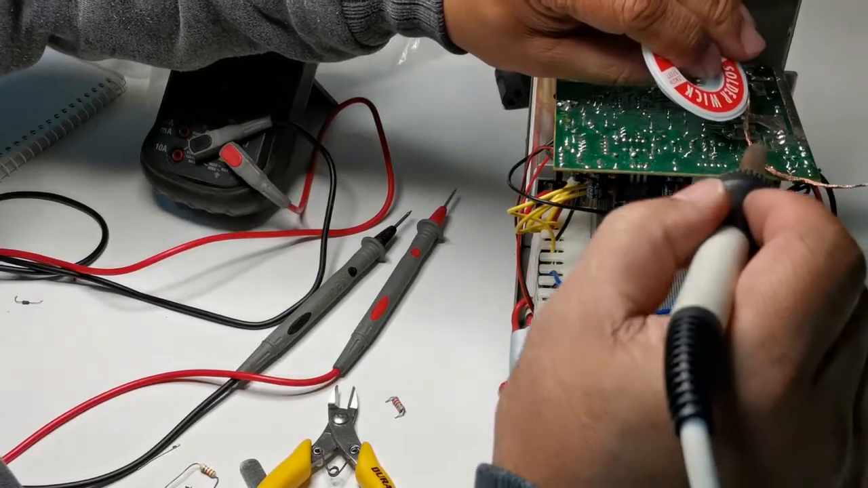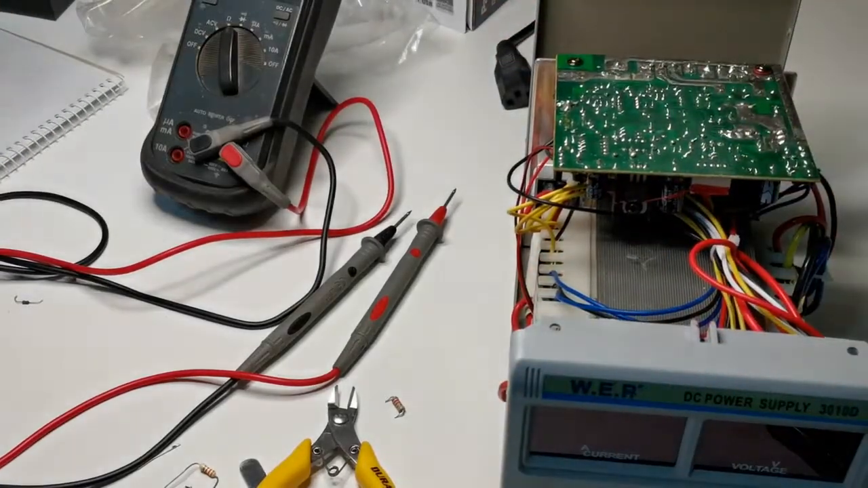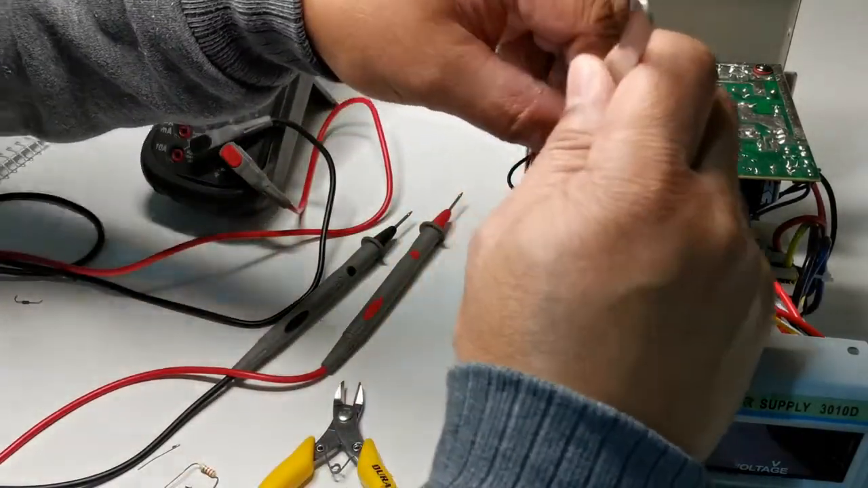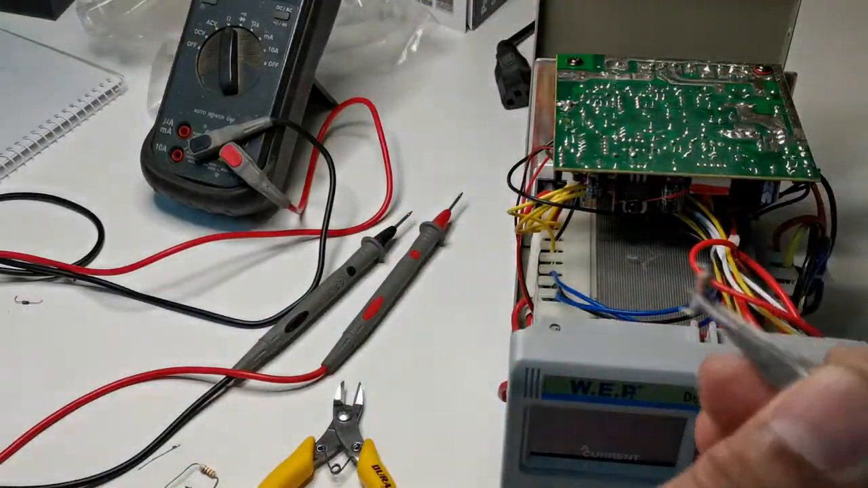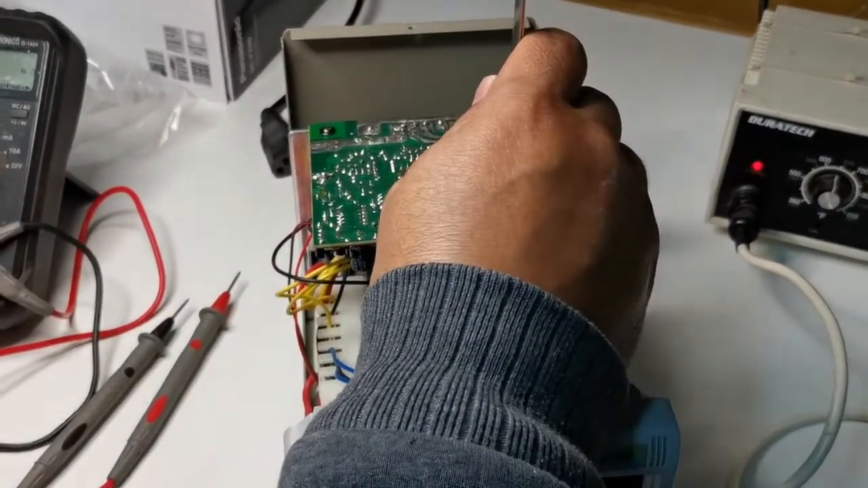Okay. Solder that. Sorry, didn't see that. I'll place this one on the top.